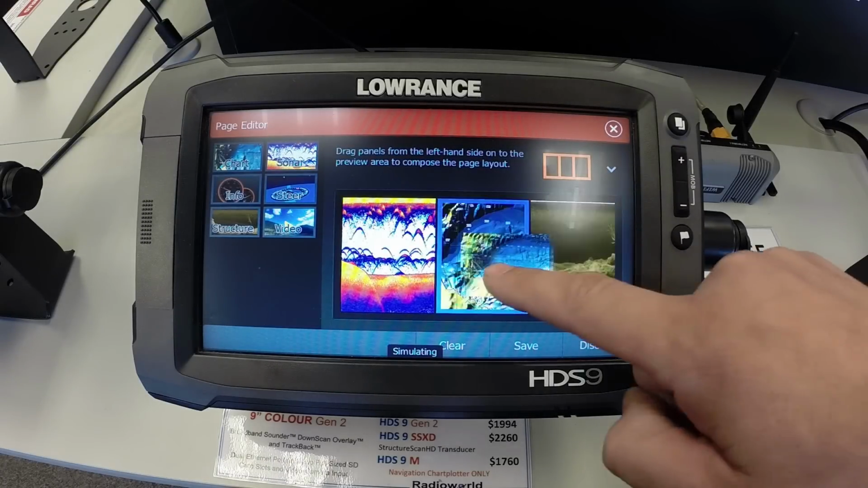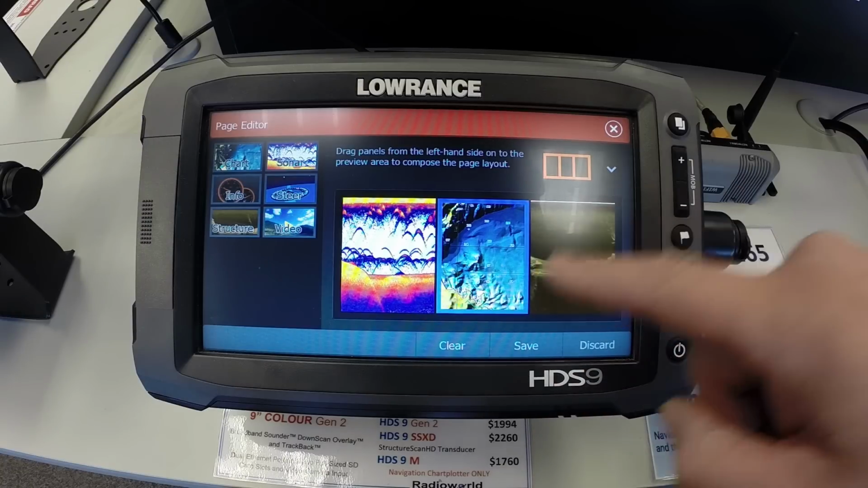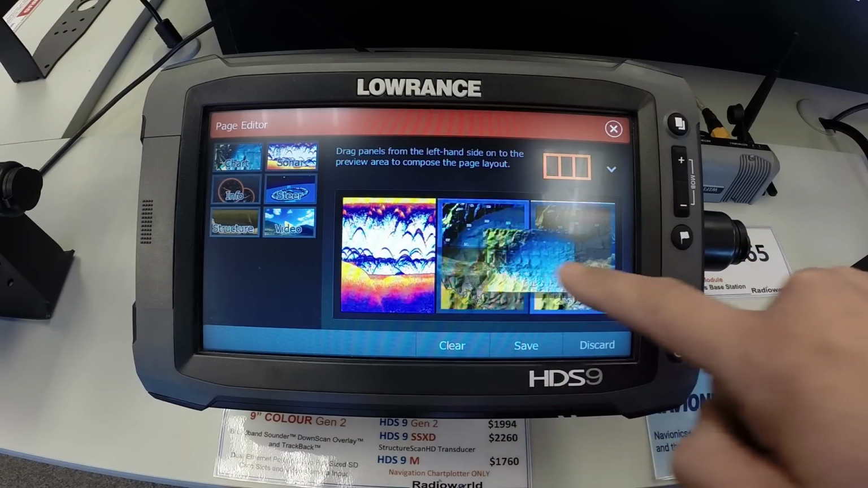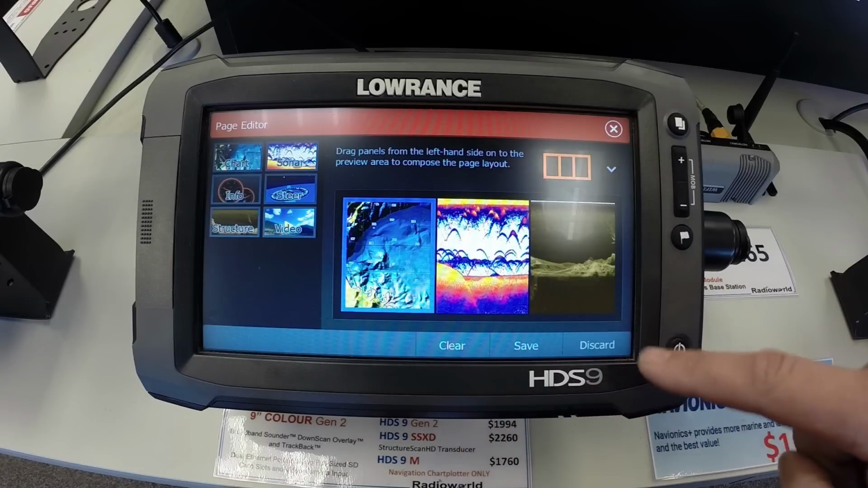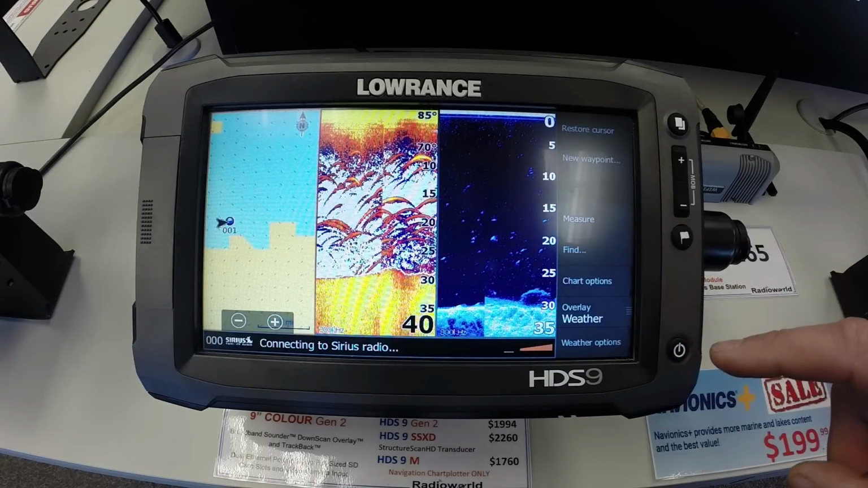And the key with this is you want to have your down imaging and your sonar side by side. So that's how they originally were. You can move the map wherever you like, whatever's comfortable. I like mine on the left. So set it up like this, hit Save. And then that'll take us to this screen.